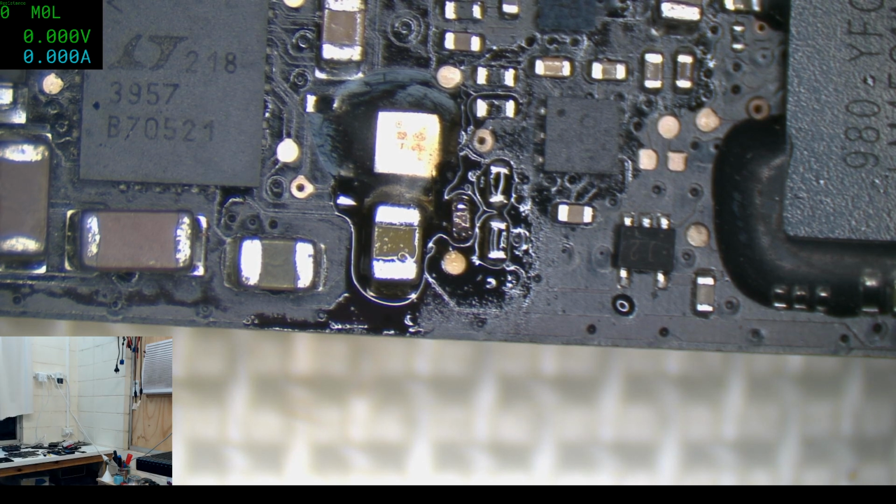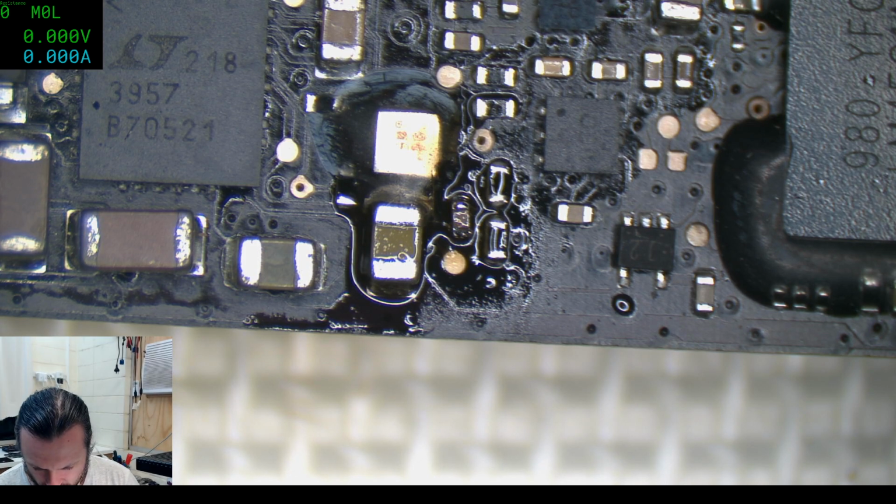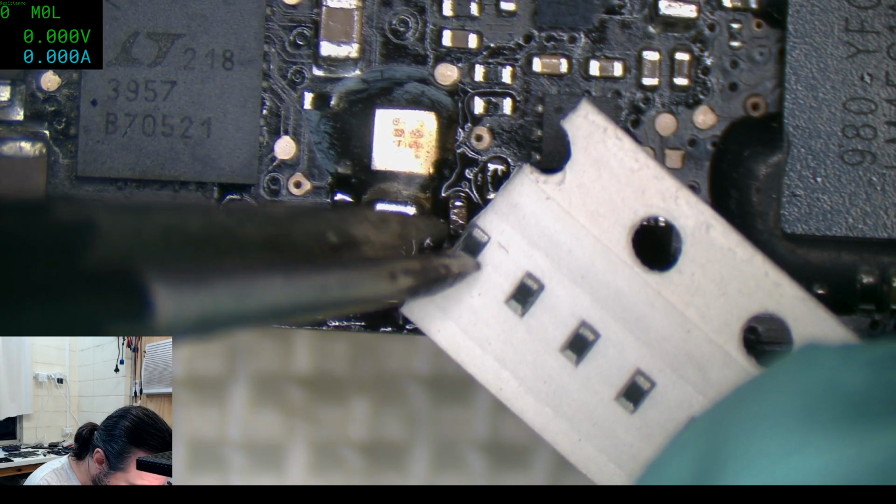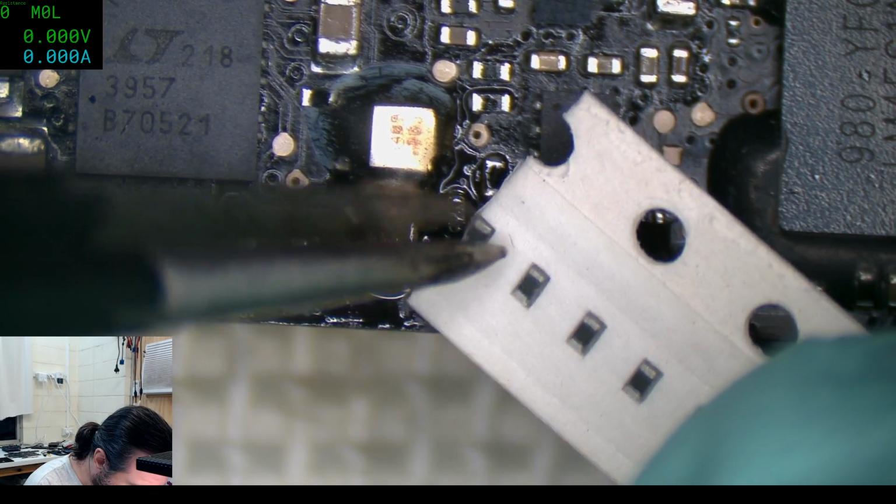Where's my sample wire? Somebody cleaned up their office. Alright, this is 1.5 ohms.